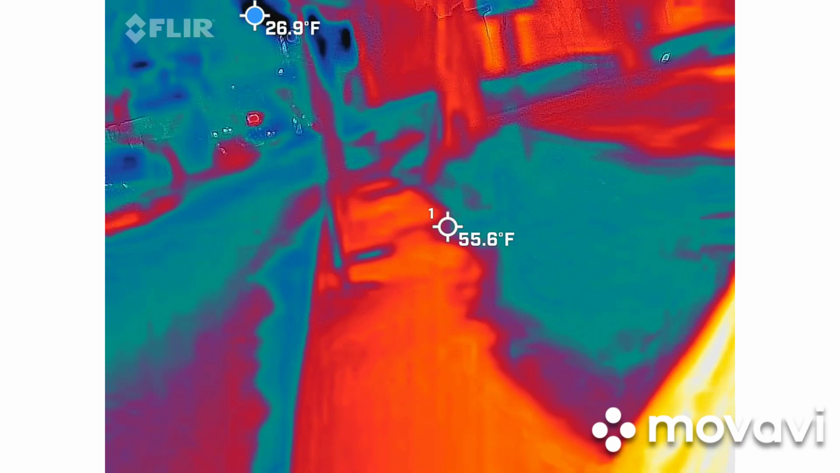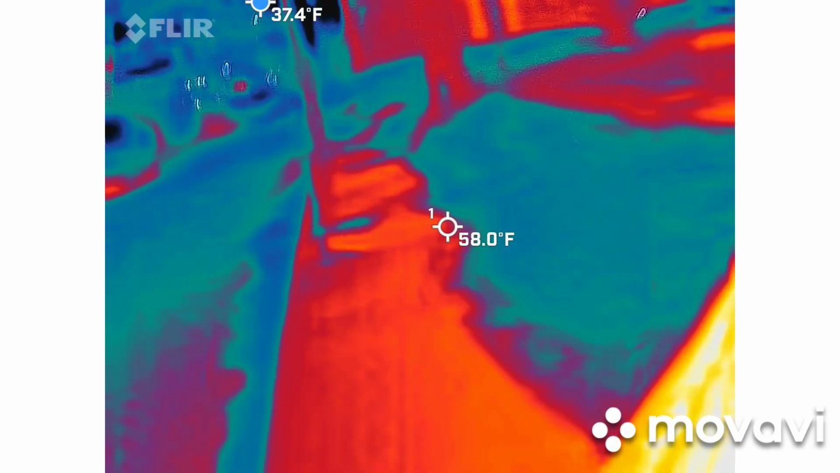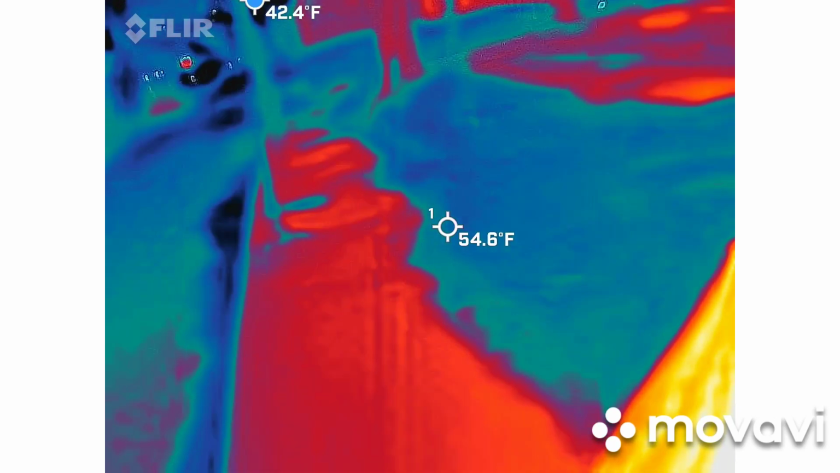Your cheat sheet bar right here is for real time only. That will not show up in your video tomorrow. This is giving you the highest and the lowest temperature. Right now it's showing that there's a variance of about 25 degrees. So am I looking for something a lot higher than that?